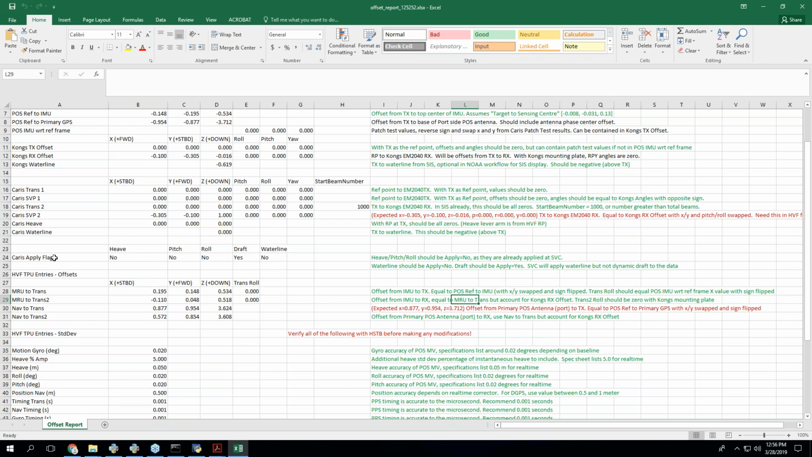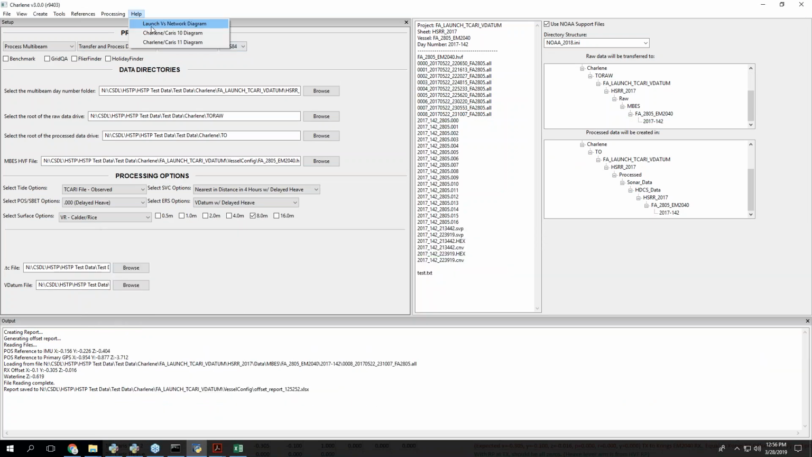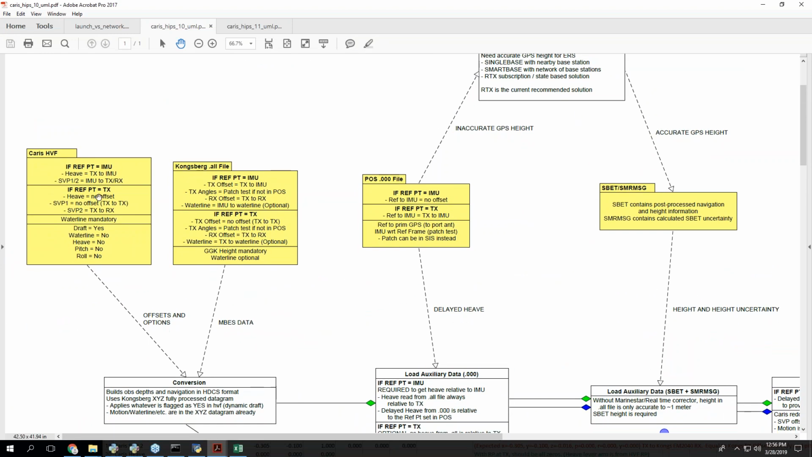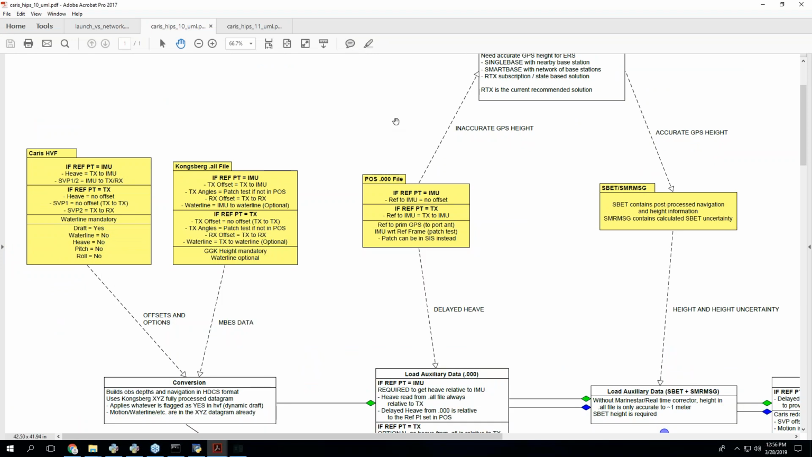And then, of course, there's stuff like these supply flags that are so hard to conceptualize, and no means yes stuff. So it's a good check for that kind of stuff. So the idea is that this offset report dovetails with this, right? We talk about what you want to do with these lever arms, and those lever arms are also in here. So these things come together to give some sort of overall view of how we process data and how to do it correctly.